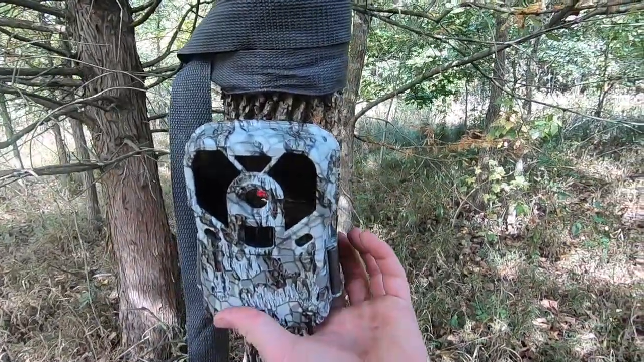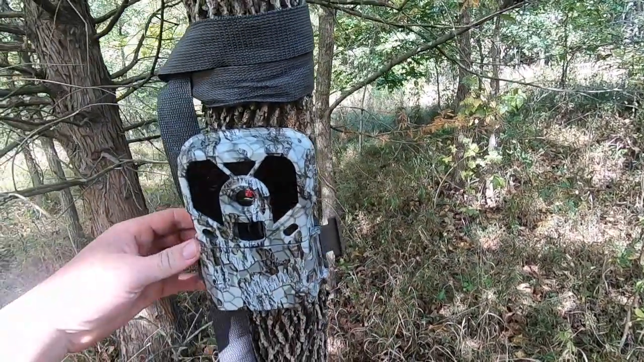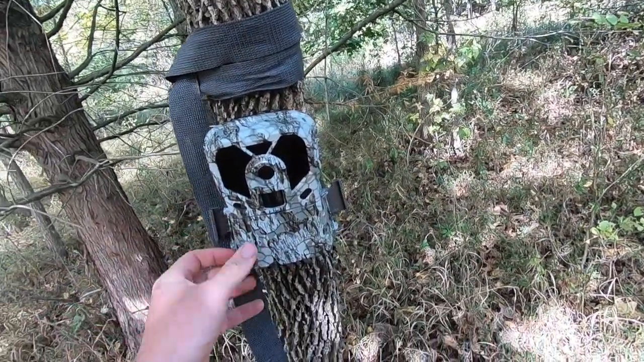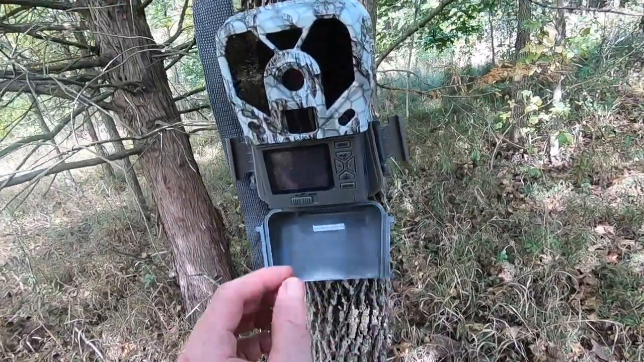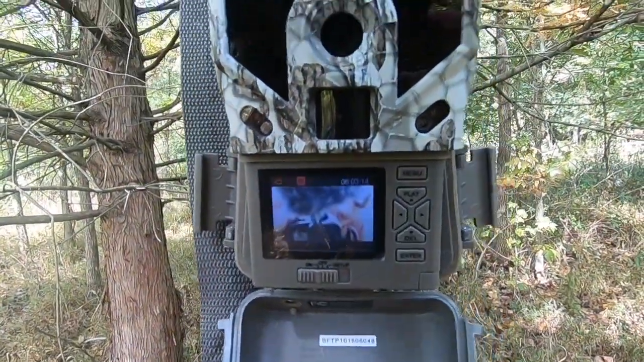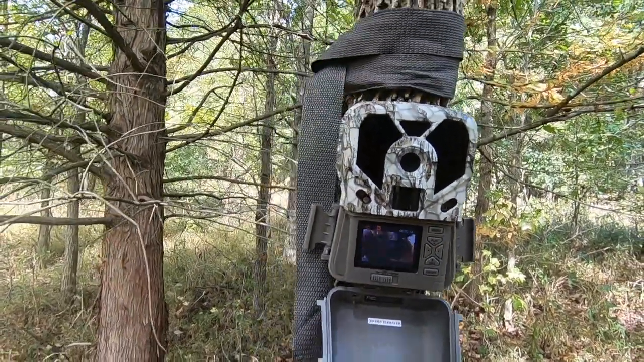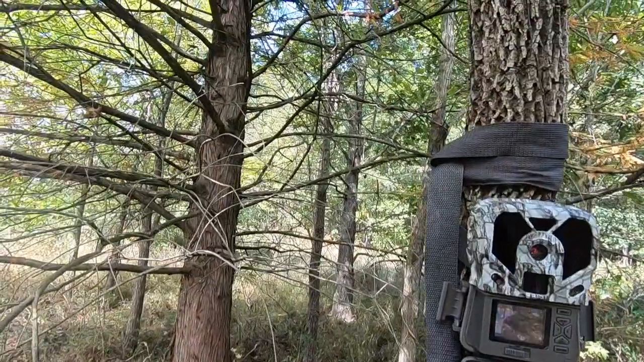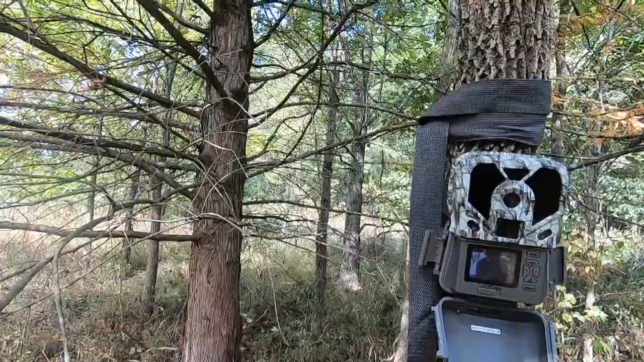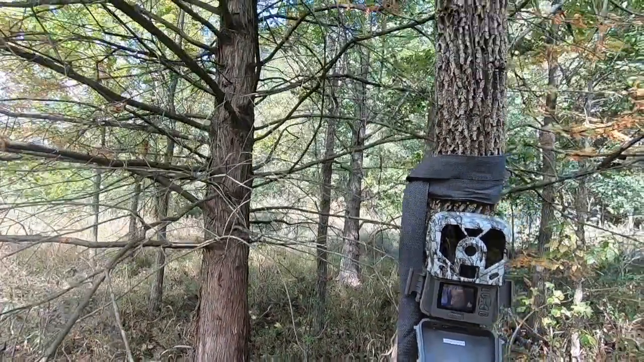Camera number three. This one I technically do not need to pull the card from, because it's one of my newer cameras and most expensive. It has a viewing screen, so we could technically view it right here, but I am going to go ahead and pull the card out of it.